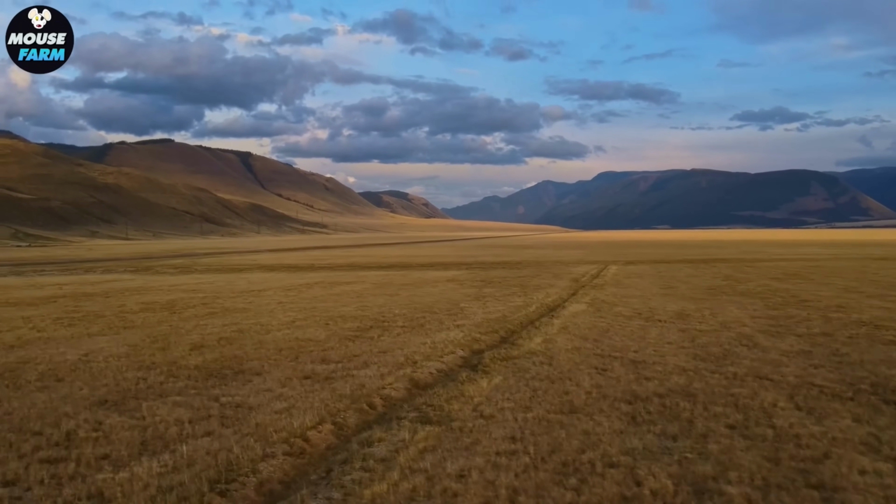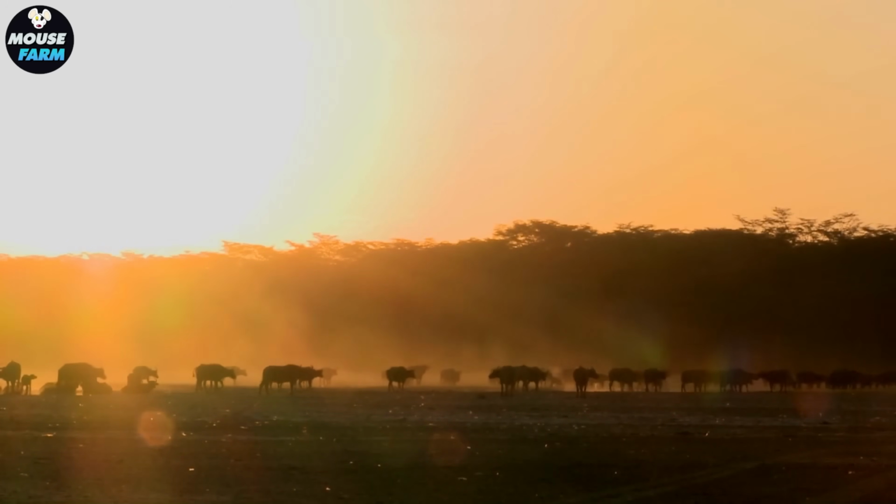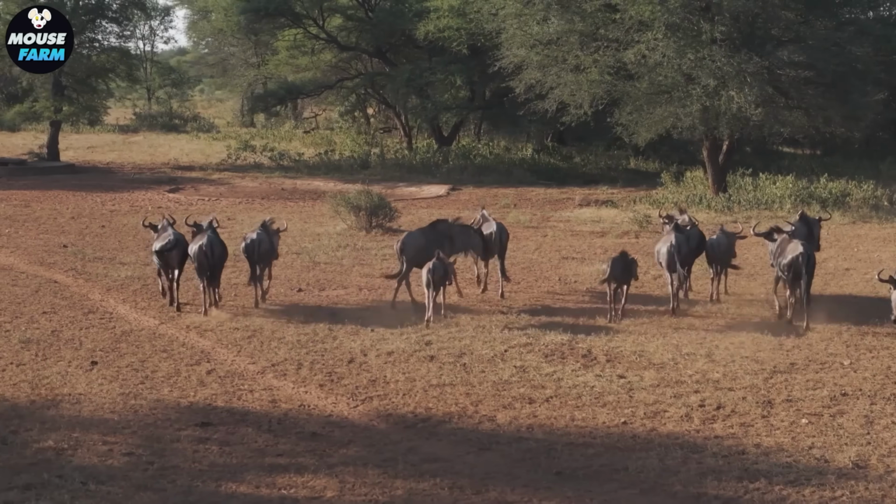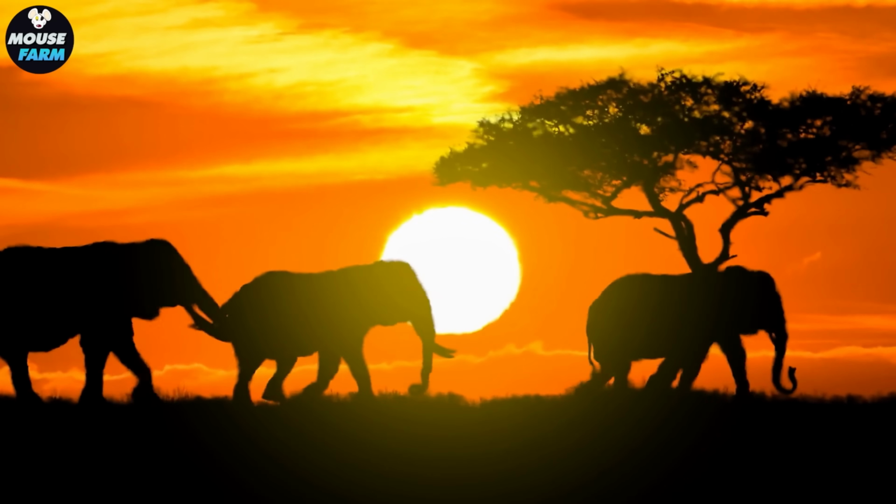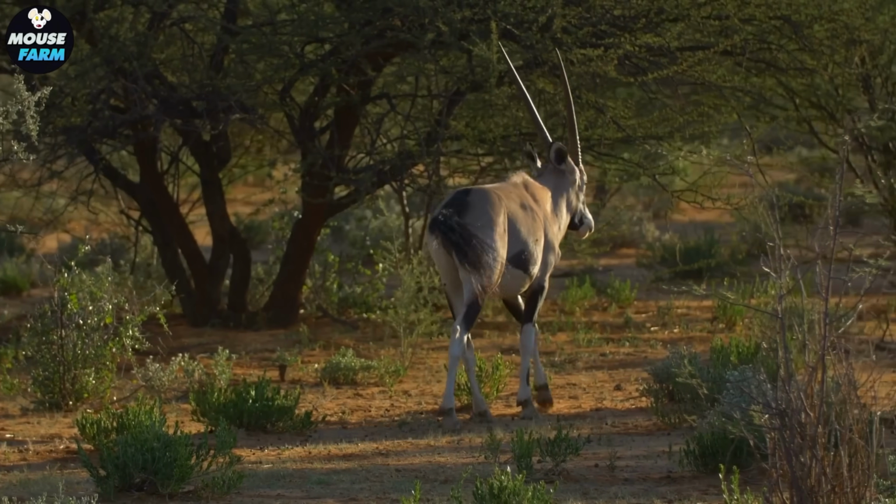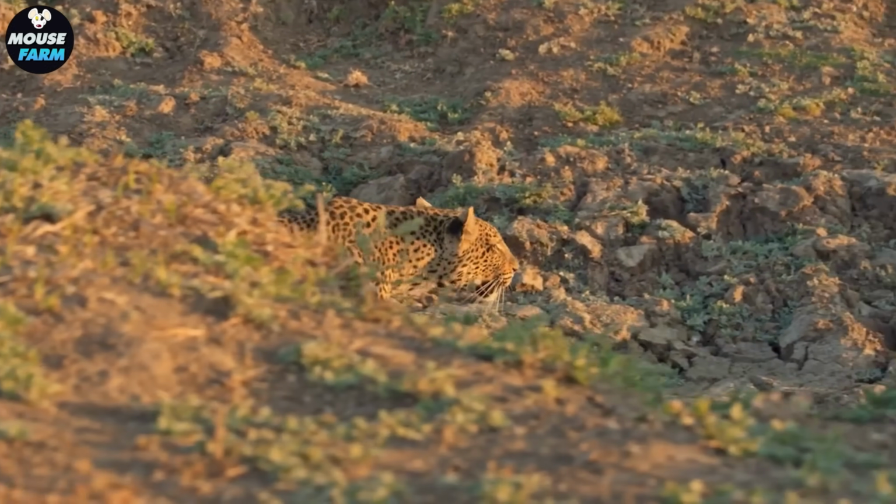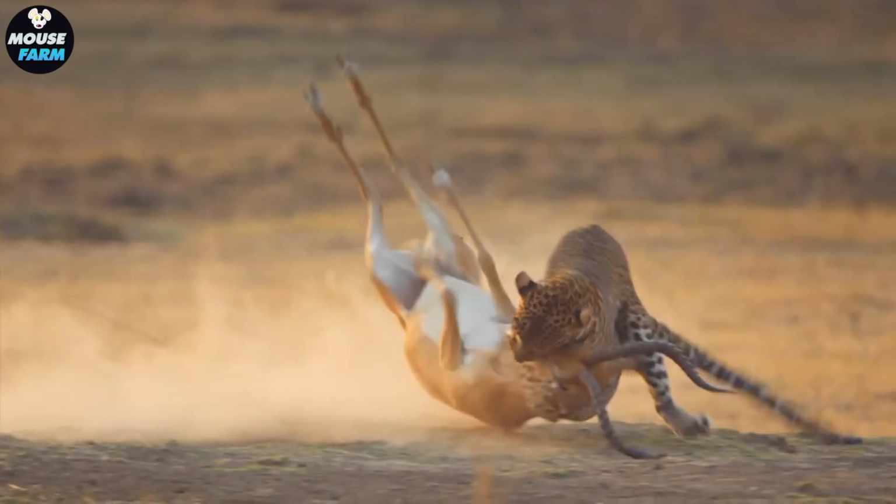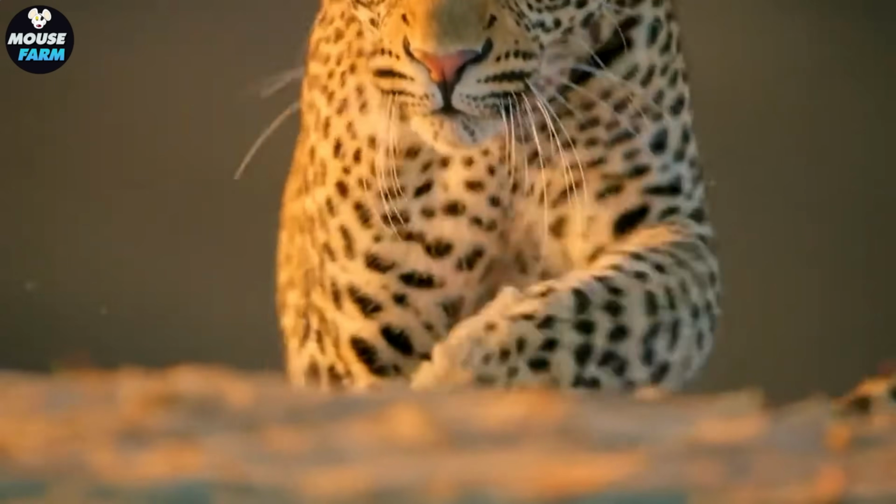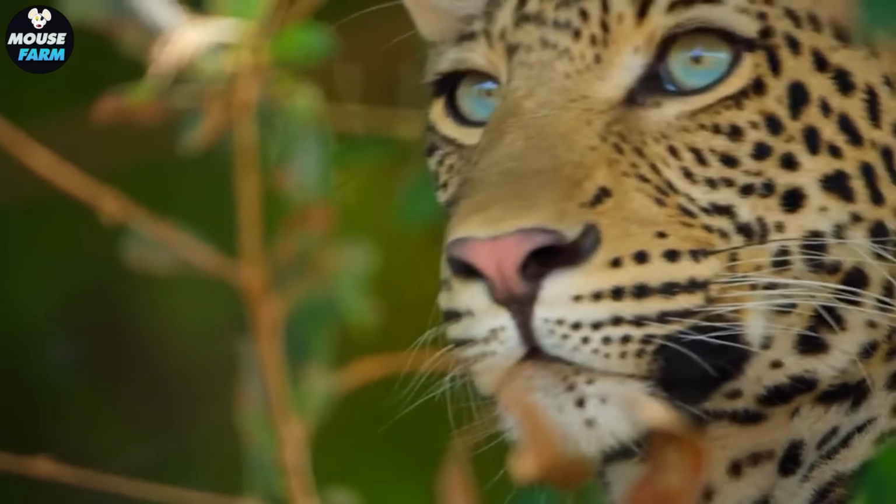In the heart of the Tanzanian savannah, where are lush freshwater ecosystems that provide a thriving home for countless creatures? Waterbuck and buffalo all thrive here, creating the perfect backdrop for the ultimate leopard hunter. But Hannibal is no ordinary leopard. Strongly built and lean, with sharp, piercing eyes, he rules a territory that stretches over 31 square miles.